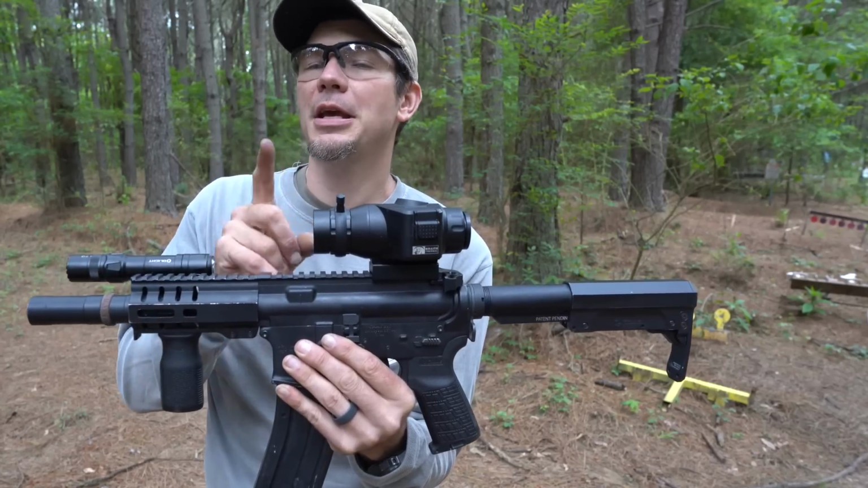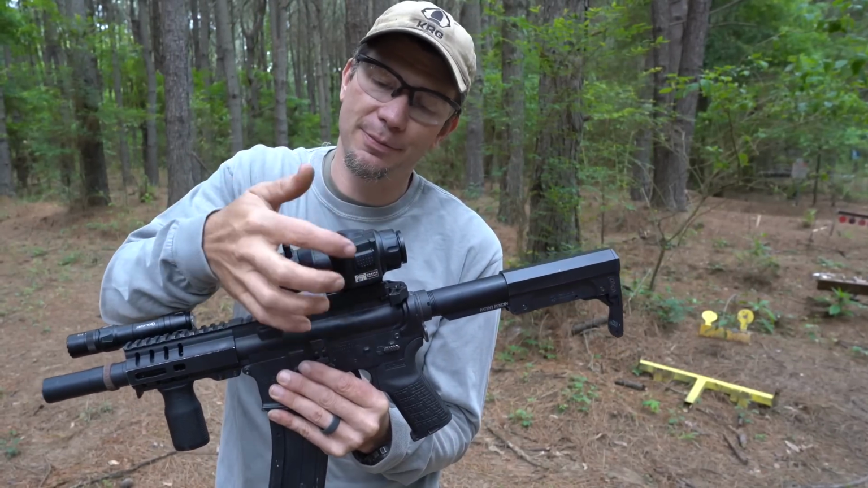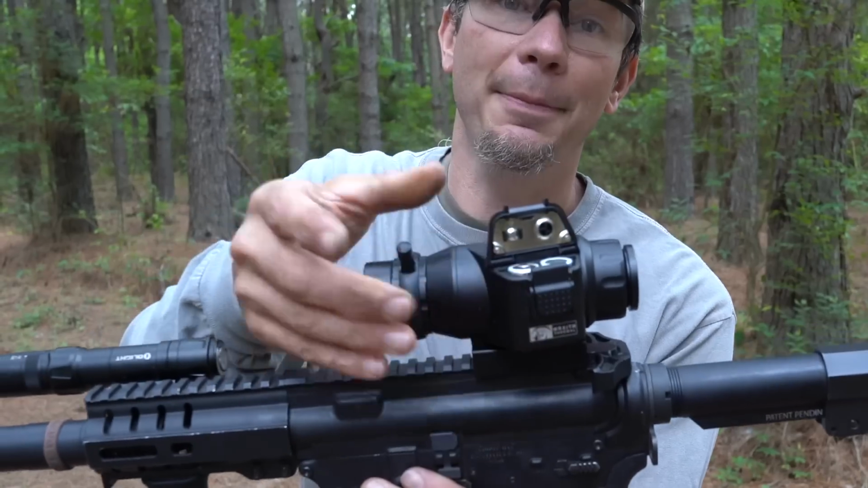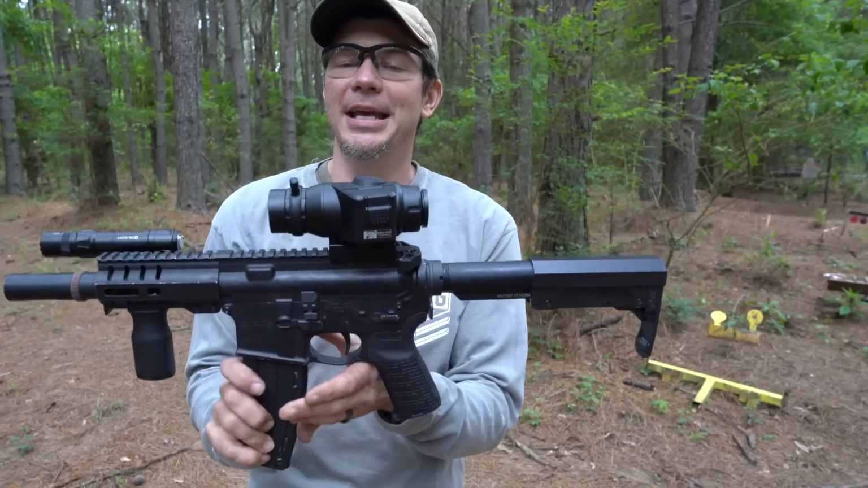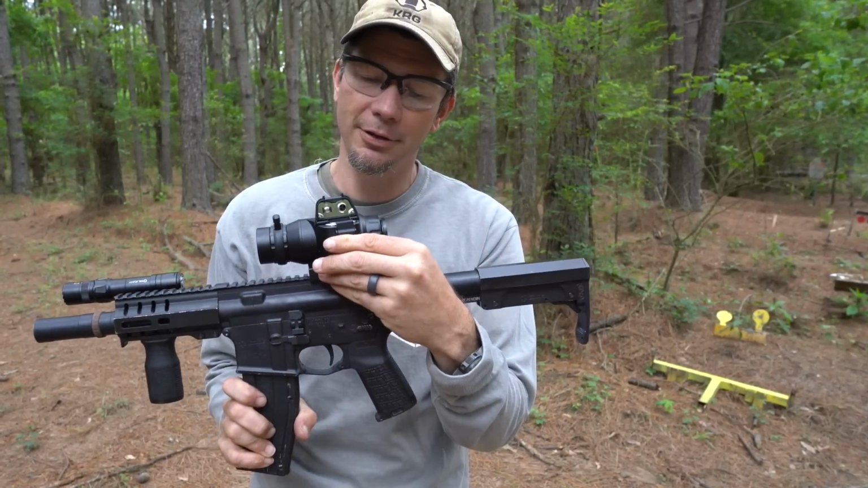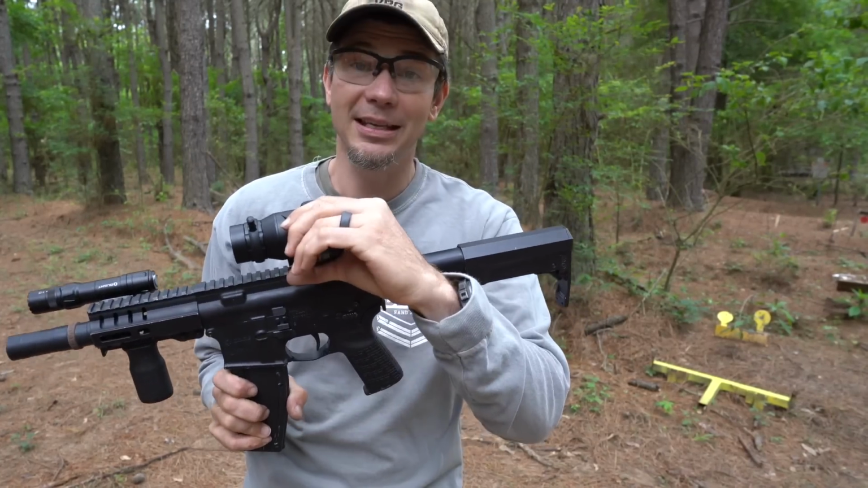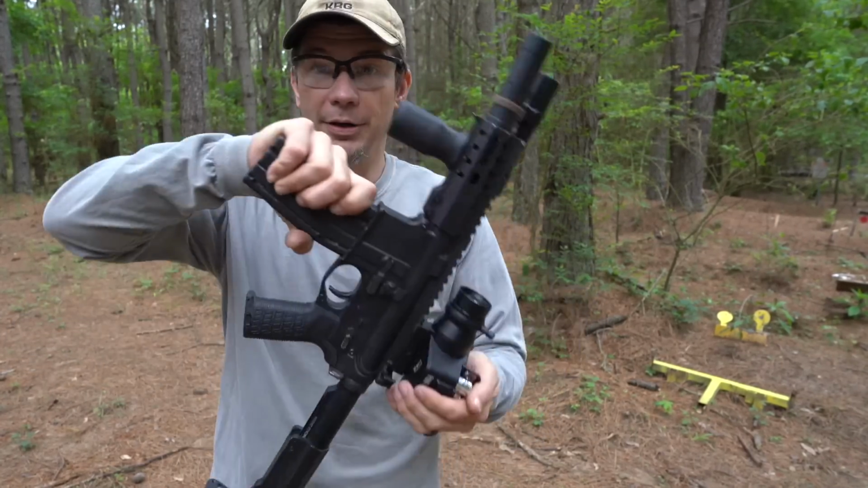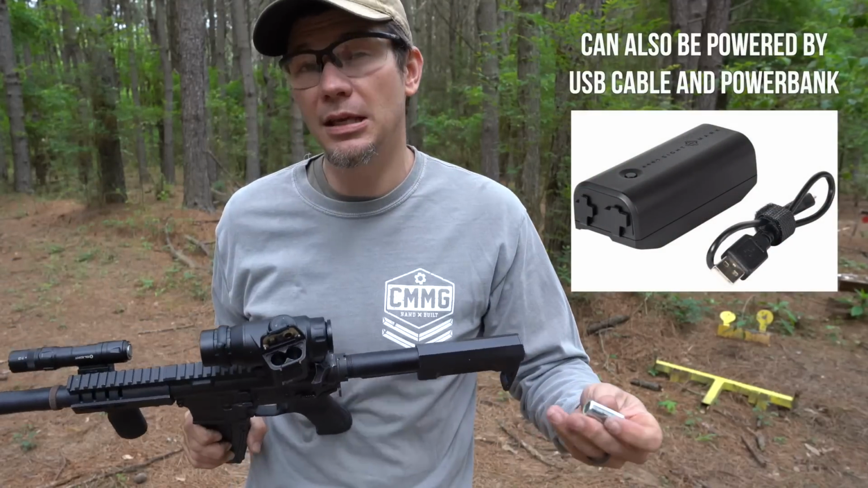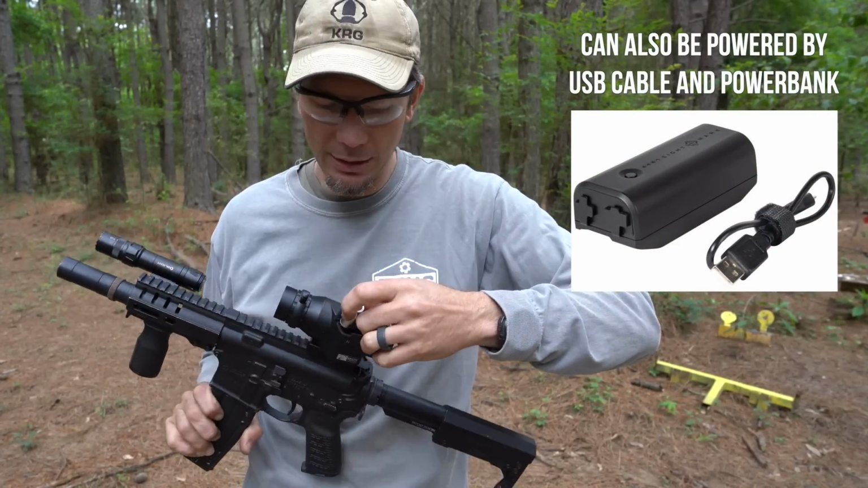I would not say the Wraith thermal is battle ready though, because this battery cap just opens by tapping it on this side lever. Yeah, that's a little bit of a problem. If I was hunting and had this banging around on me like I usually do, walking around with it on a sling, I'd probably need to tape this up so that doesn't happen. And while we're on the subject of batteries, the box says that it'll last 3.5 to 4 hours, I believe, and that's on two lithium 123s.